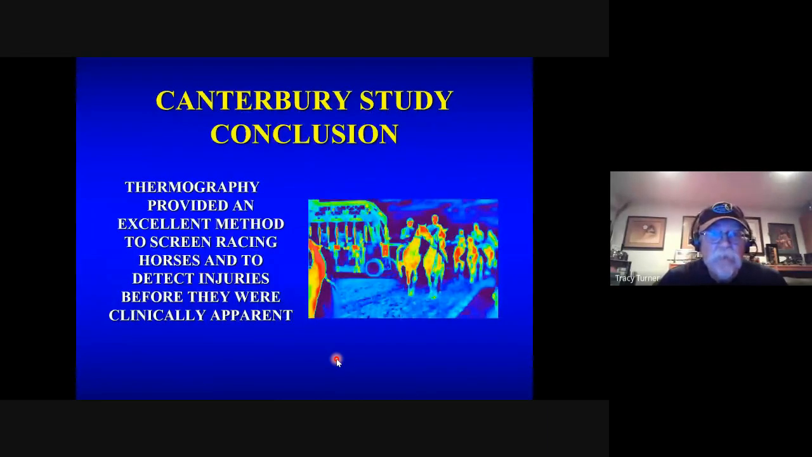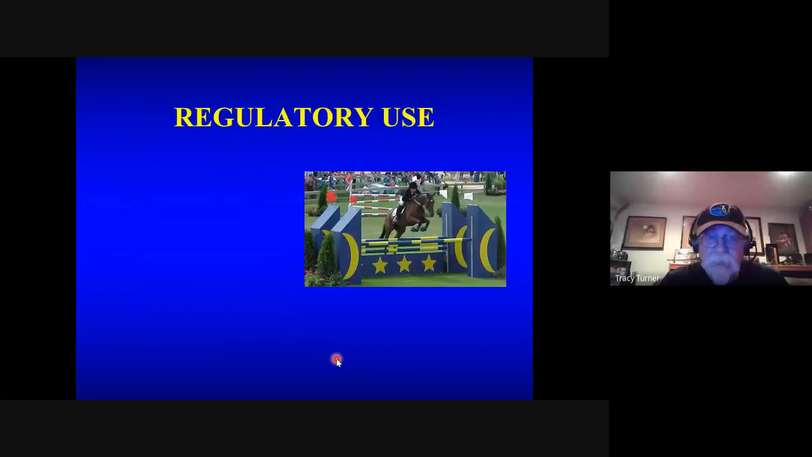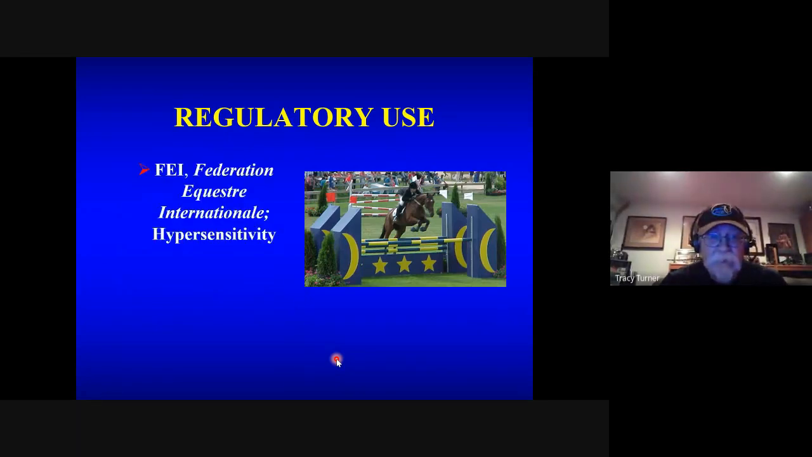So thermography provided an excellent method to screen racehorses and to detect injuries before they were clinically apparent. And with that, that means if we can do it with racehorses, we can do it with any athlete in training. And in fact, you can do it with horses during rehabilitation to prevent re-injury. And then finally, utilizing thermography in a regulatory use. It's part of FEI's look at hypersensitivity.